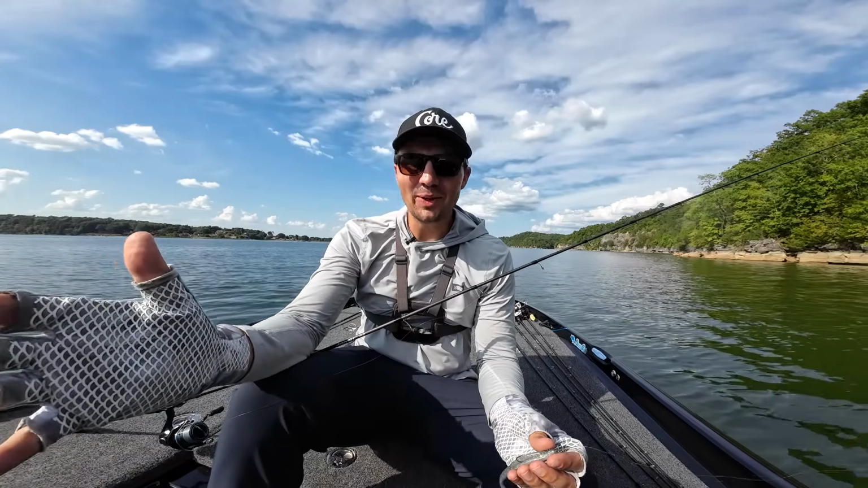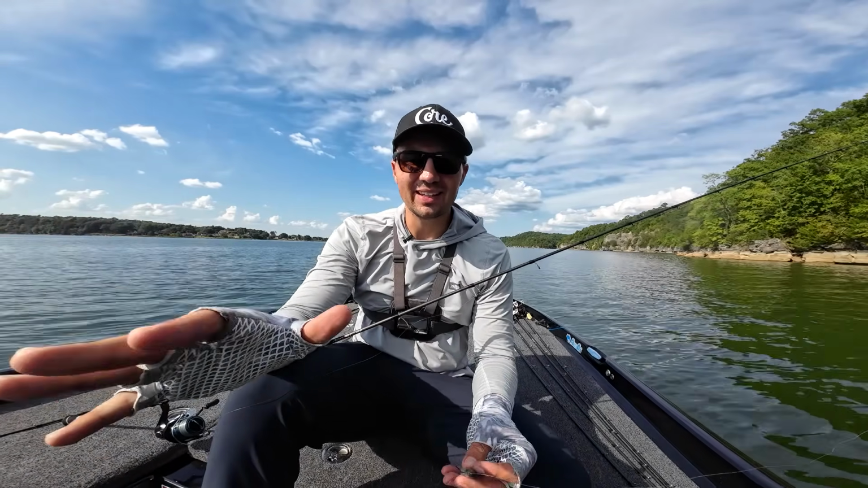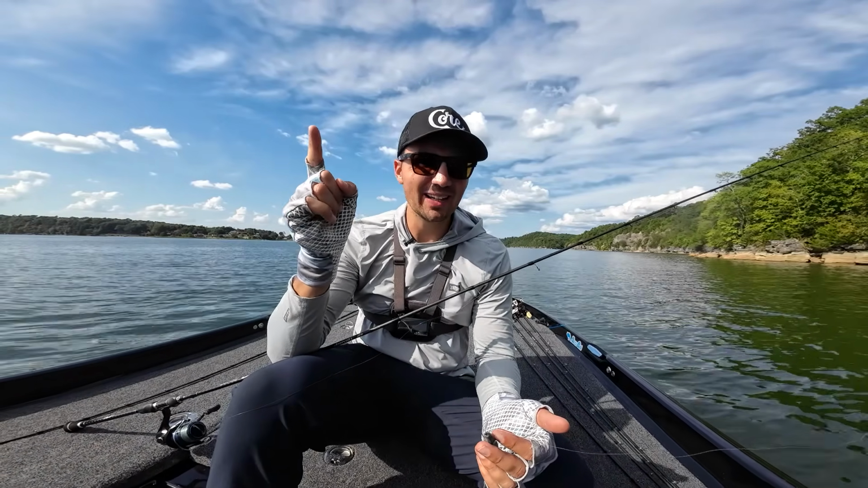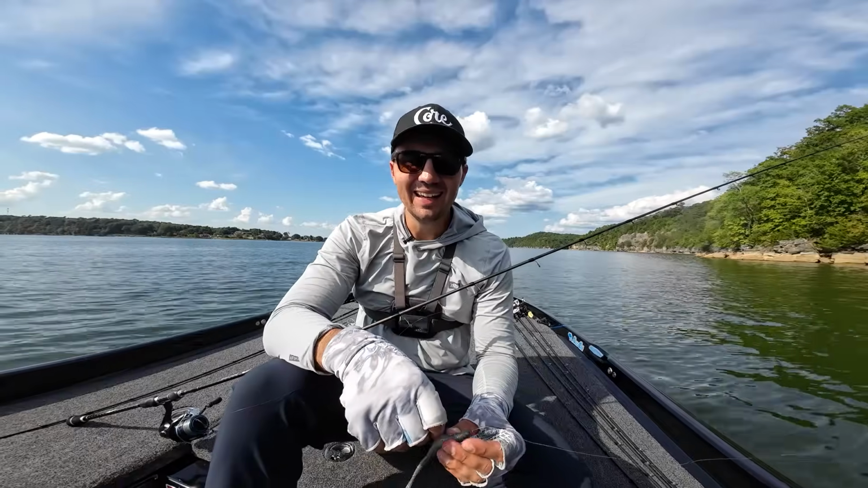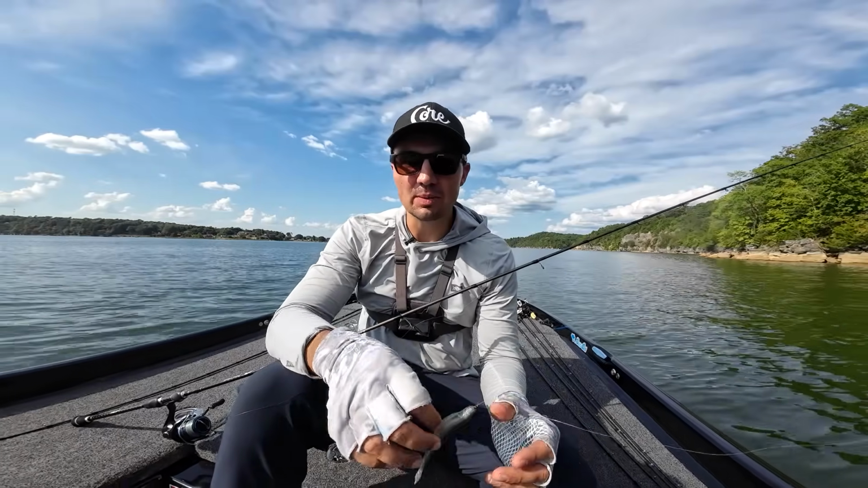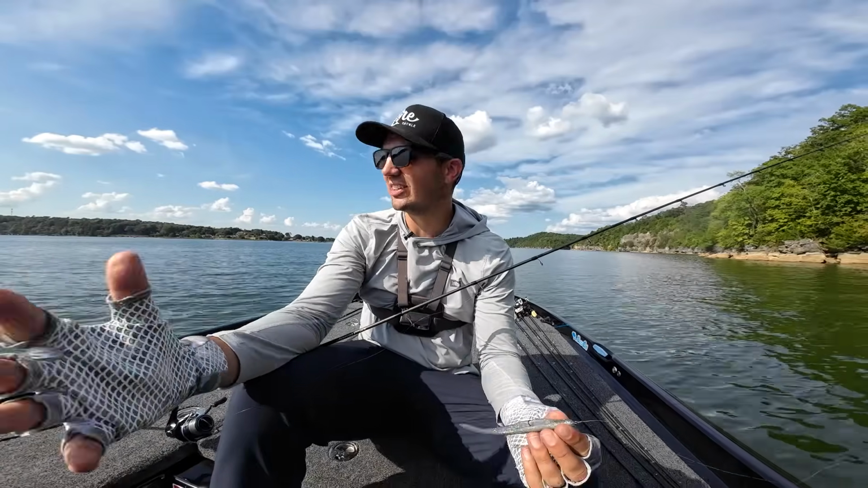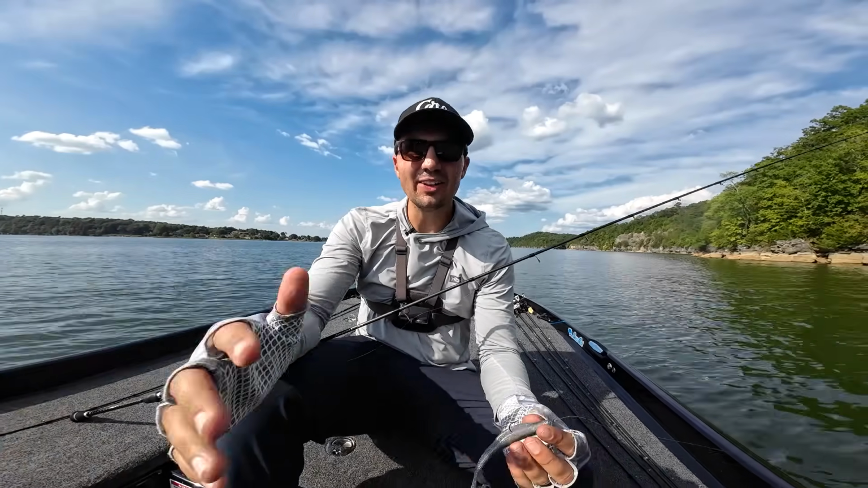Well guys, I graphed the last few rounded points in this section of the lake and really didn't find all that much. I do think if I went further outside the zone, I could find a few more spots that had them, but either way, we're able to put a limit of fish in the boat today in a very confined zone here on Beaver Lake. Tough fishing, dog days of summer, middle of August, so I'll definitely take that.